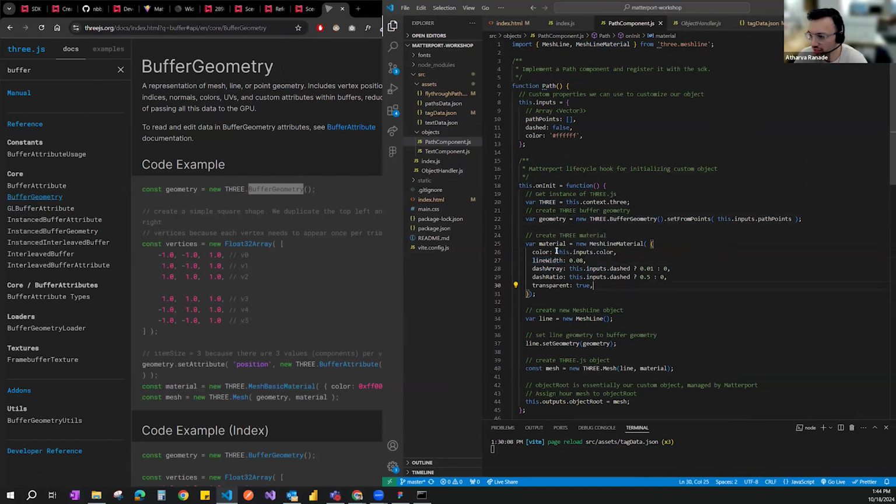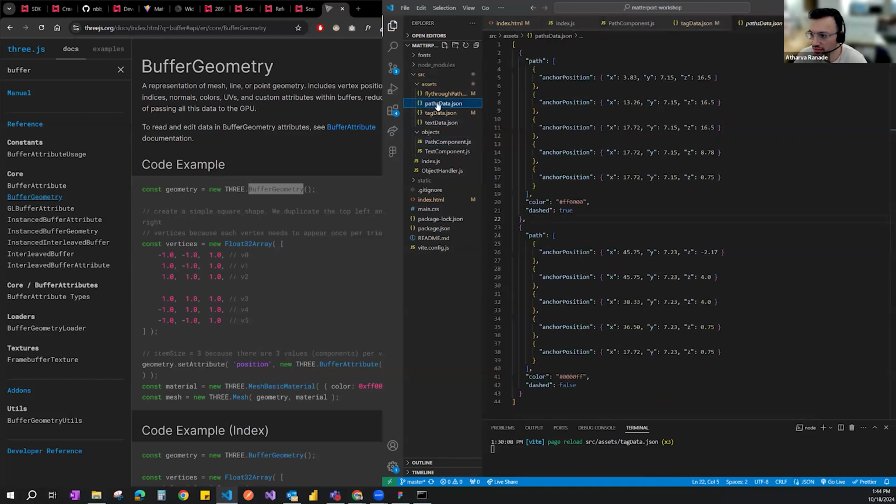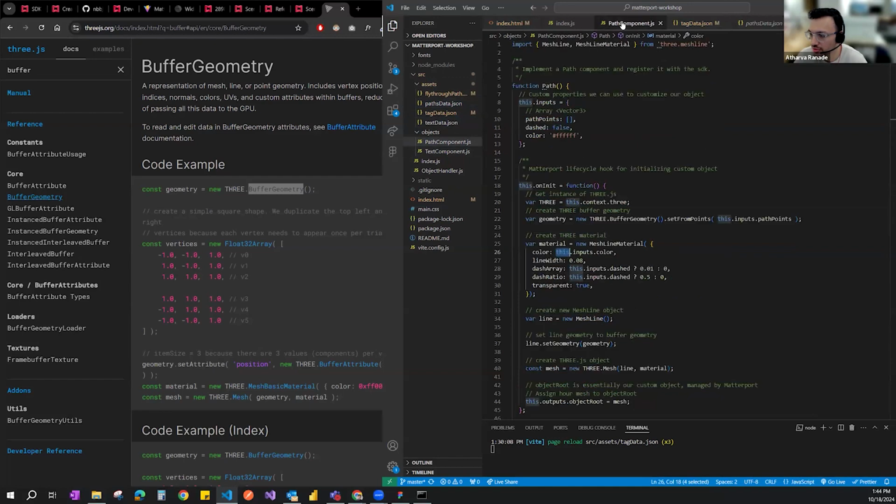And you'll see that in places where we want to create that dynamically, we're just using this dot inputs, where we're dynamically placing the inputs from the tag paths data. So color, dashed, and path are three dynamically placed inputs in the path. So we have path points, dashed, and color. We're setting up defaults, but then the color will be this dot color, this dot inputs, and then the path.